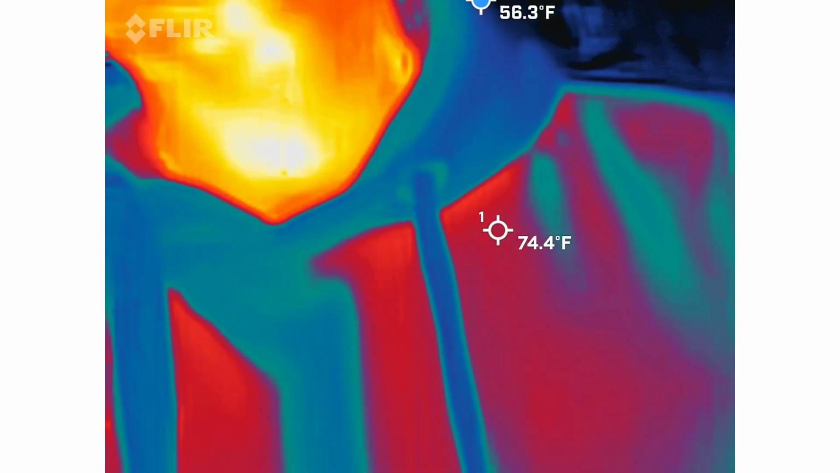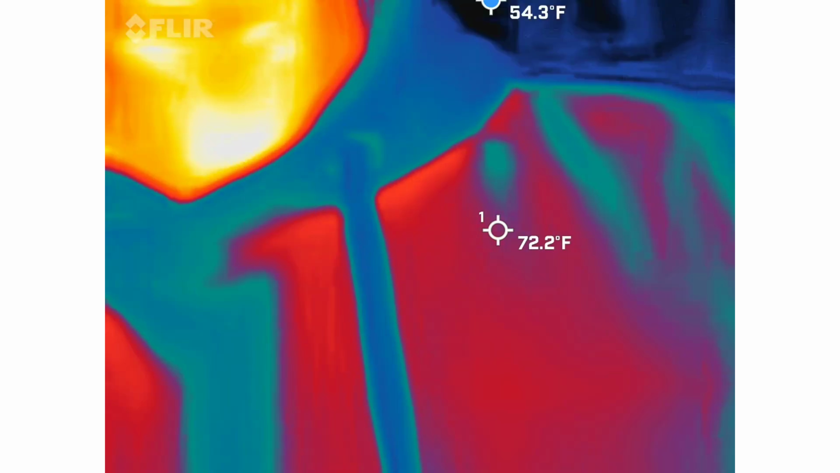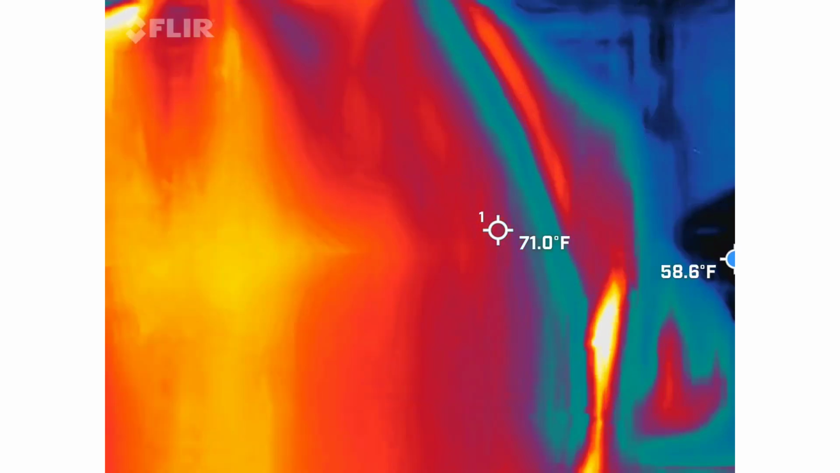This is a FLIR camera. This is what firemen would use to actually help save people. This is not a phone app. Just so you guys know, a lot of people are like, oh, he's handing us phones. No, I'm not handing you phones. I am handing you phones, but with cool shit attached to it.